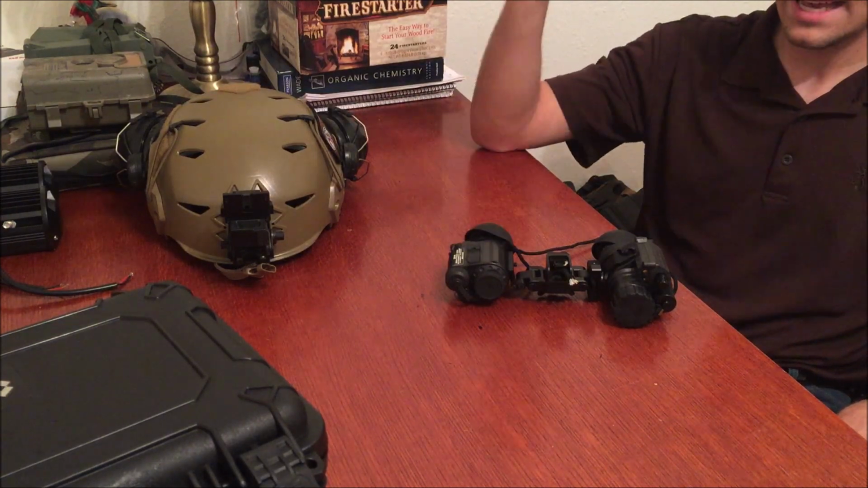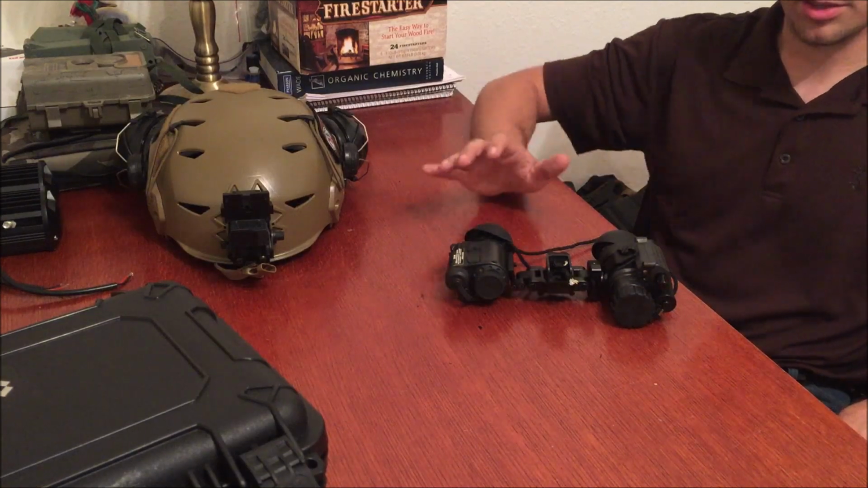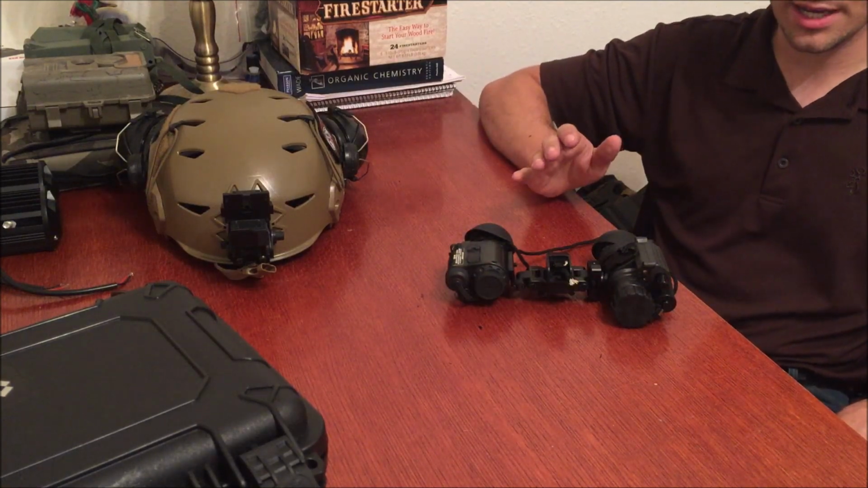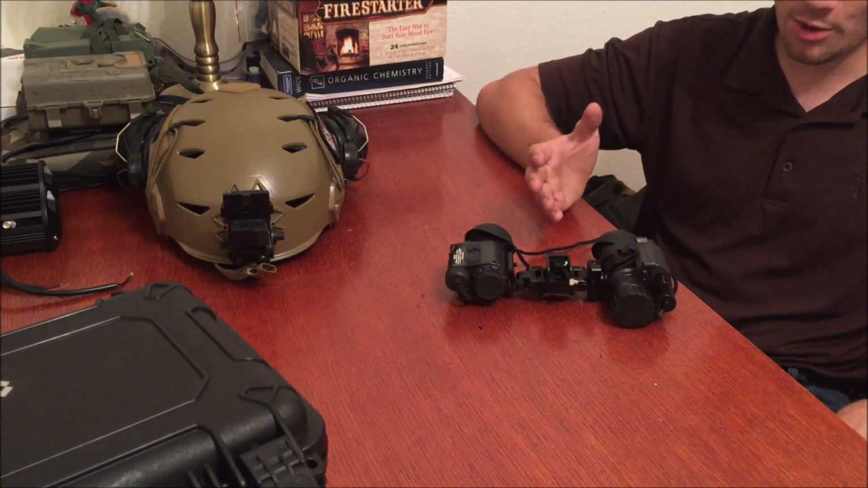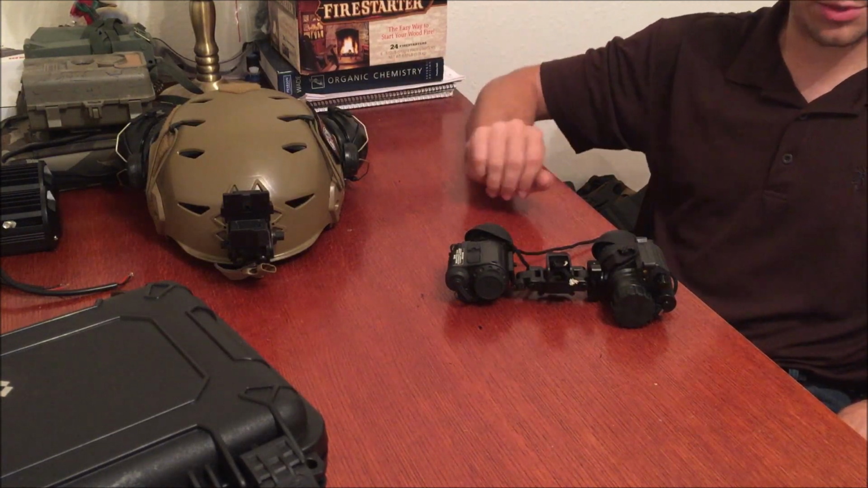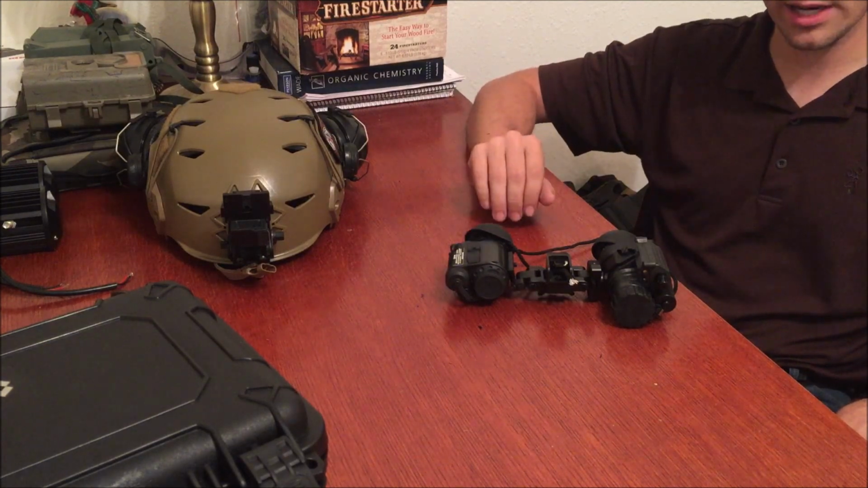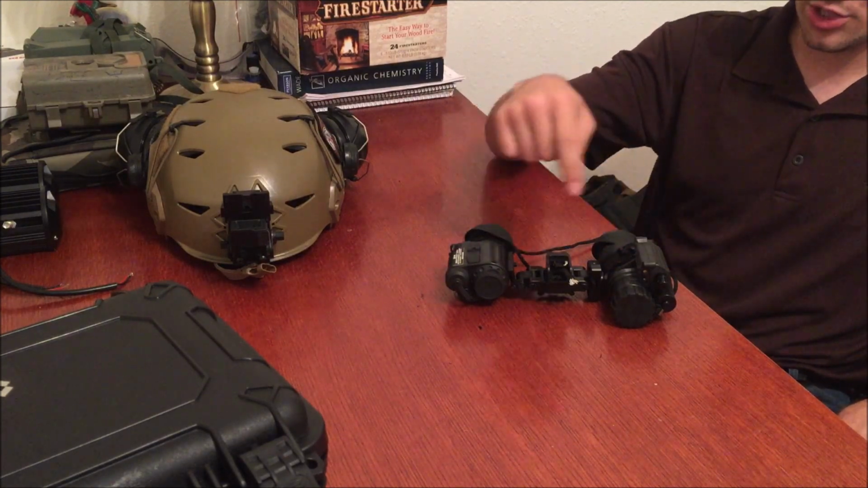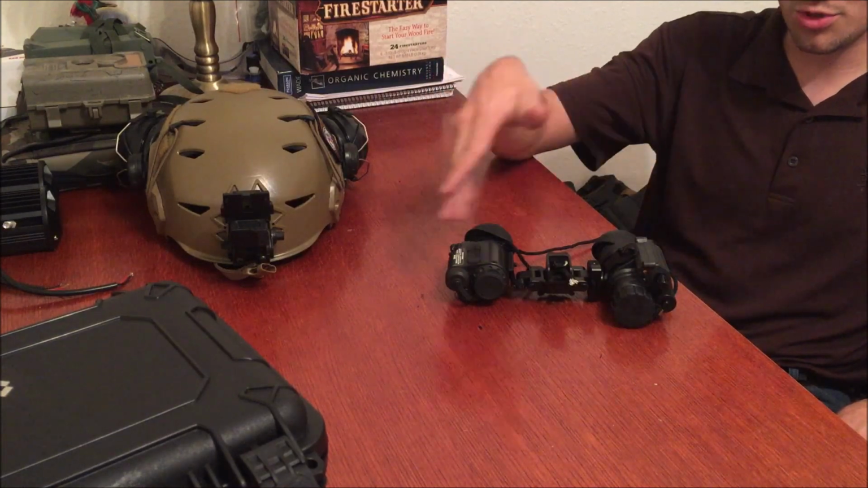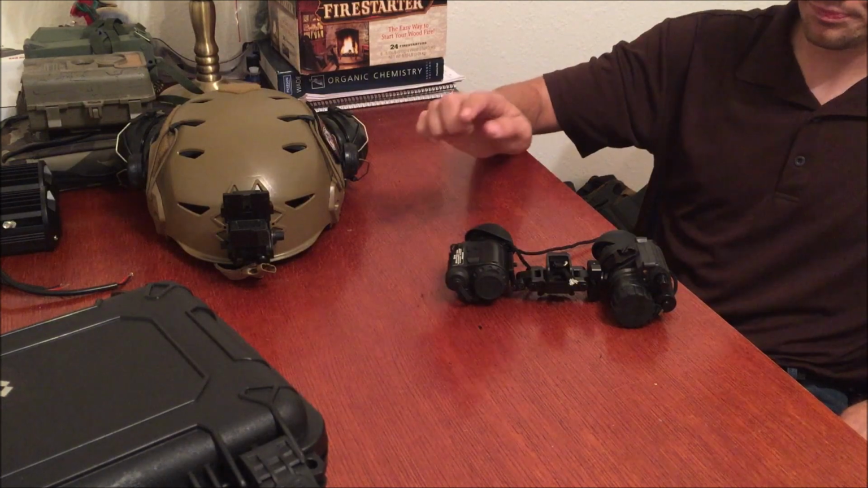Their bridge is great. It comes with everything you need to do a setup like this. There's no funny business about having to buy the bridge and then a bunch of parts to get everything to mount properly. It comes ready to go out of the package. Customer service was top-notch. They called me on the phone several times to make sure everything was exactly the way I wanted it. You can switch a breech and a PVS-14 back and forth. You can do two PVS-14s, two breeches. It's really flexible. It's really nice.